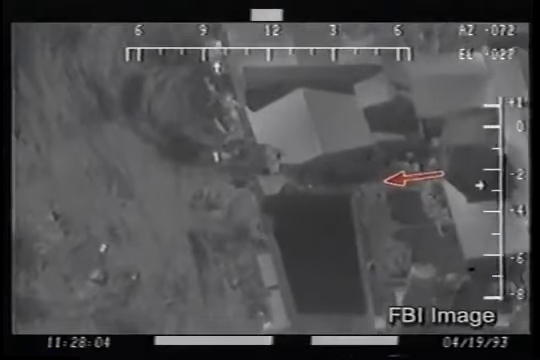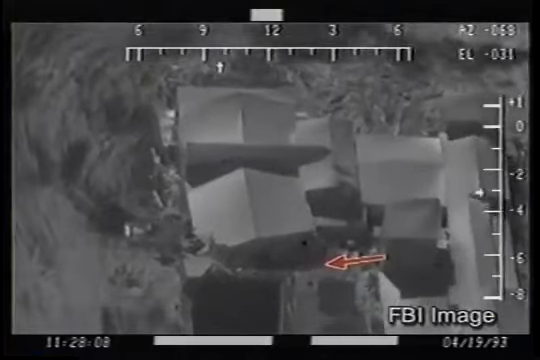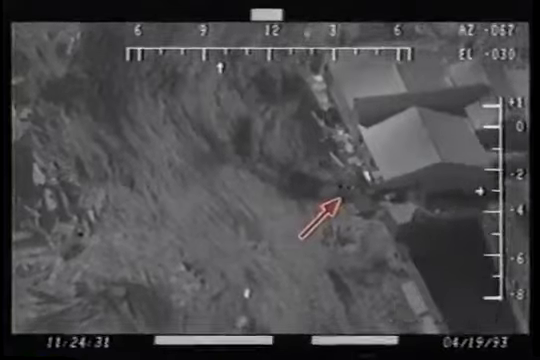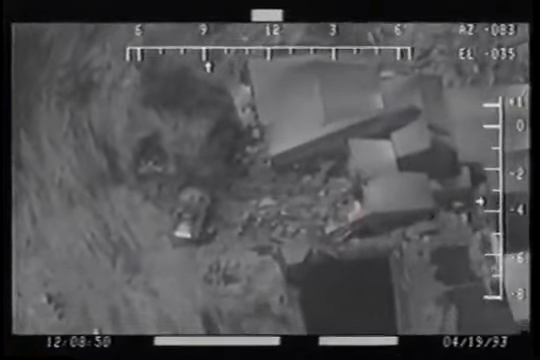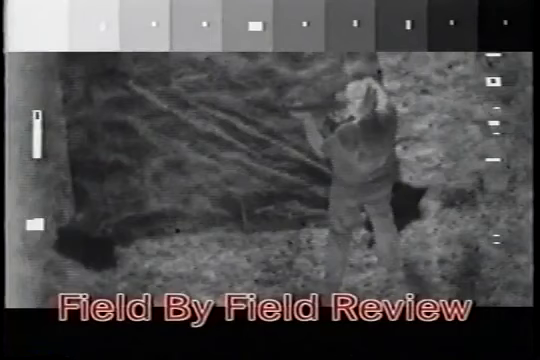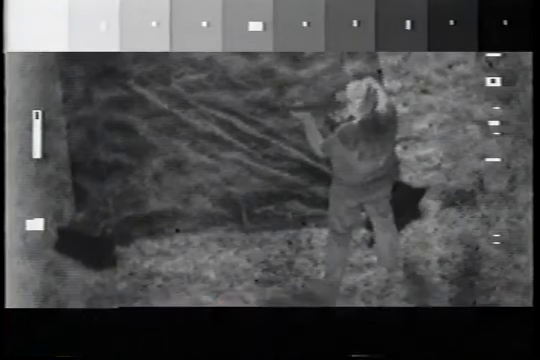The government notes, and correctly so, that the flashes on April 19th FLIR footage last anywhere from 1 frame to 4 frames, about 133 milliseconds. For this reason, the government contends the flashes are too long in duration to be gunfire. The following footage shows a field-by-field review of a gunfire flash from a 20-inch barreled M16A2 firing military ball ammunition, illustrating the government's position on flash duration.